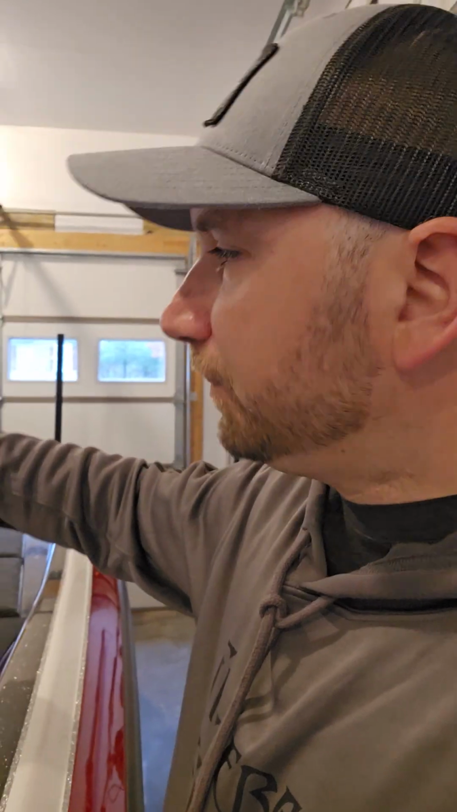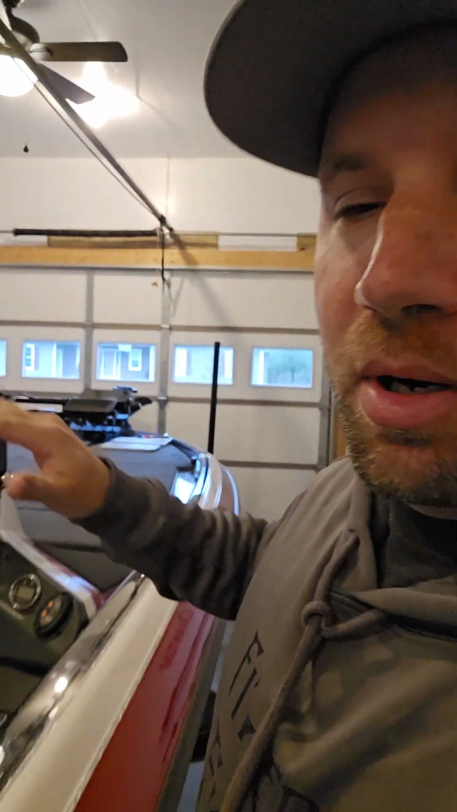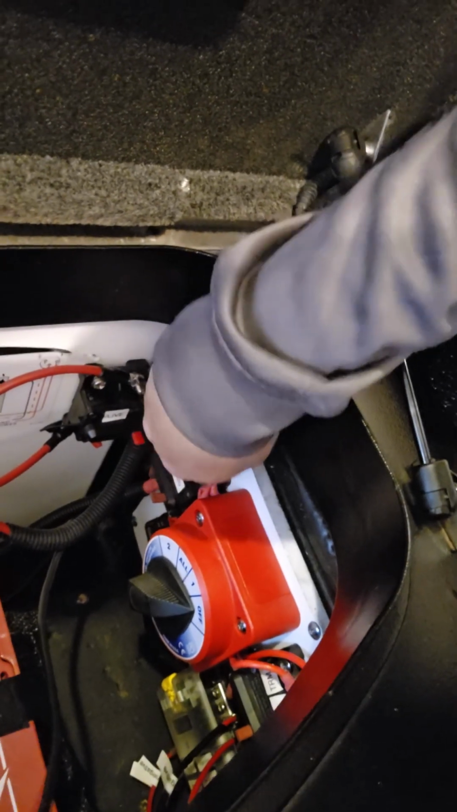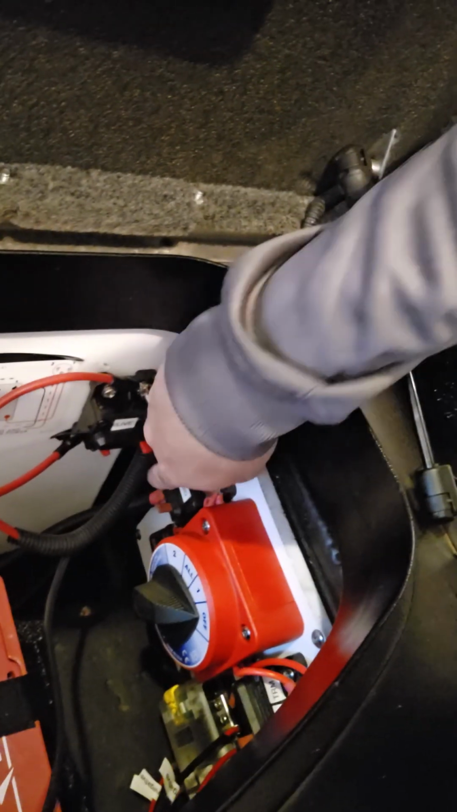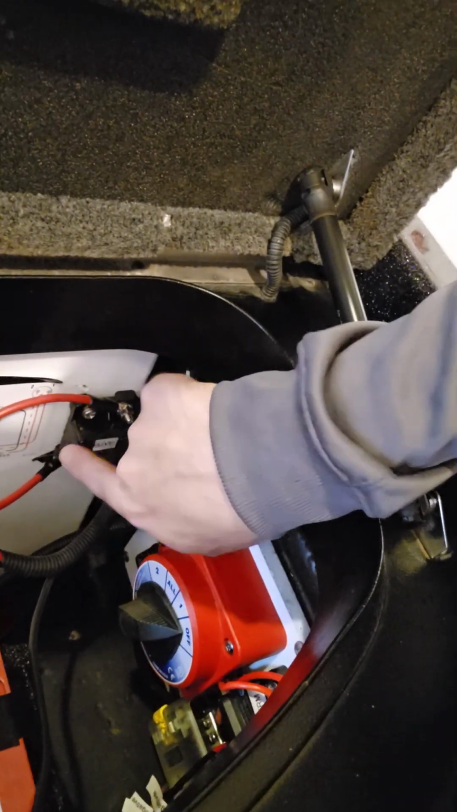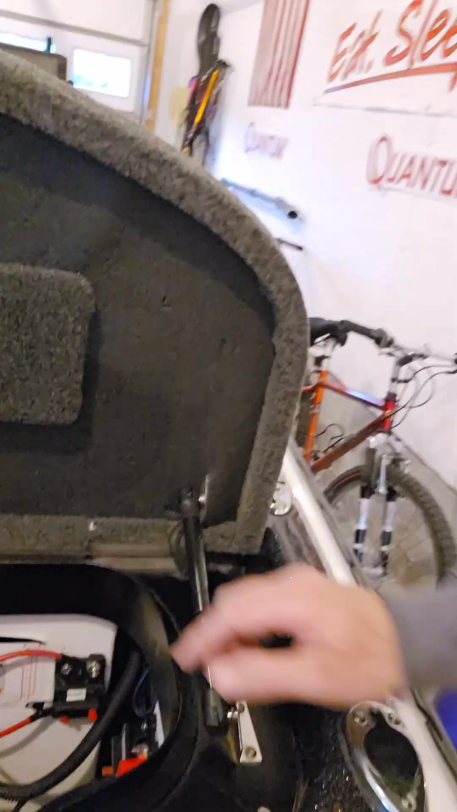These are actually powered to the cranking battery, and they're on their own. I put them on their own little power switch here, and have everything labeled. So these are the graphs. They're off all the time unless you switch that down there. And then I have the Livescope, which I ran 8-gauge tinned wire up to the front of the boat.